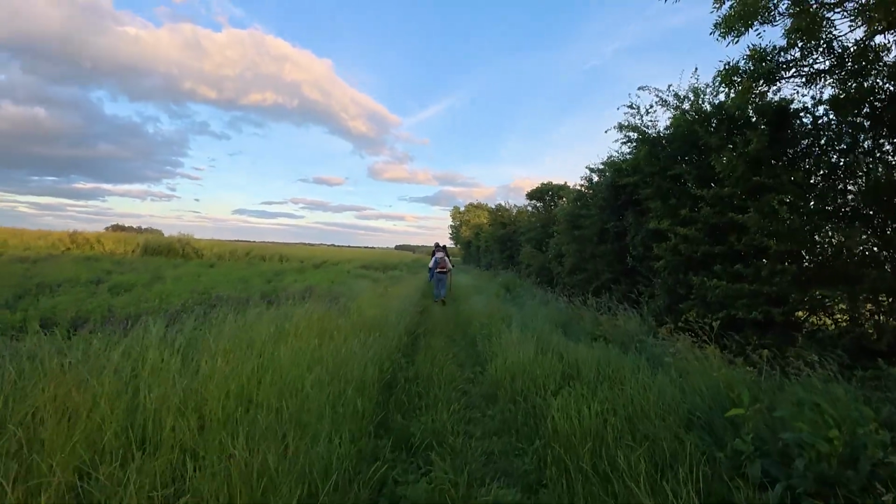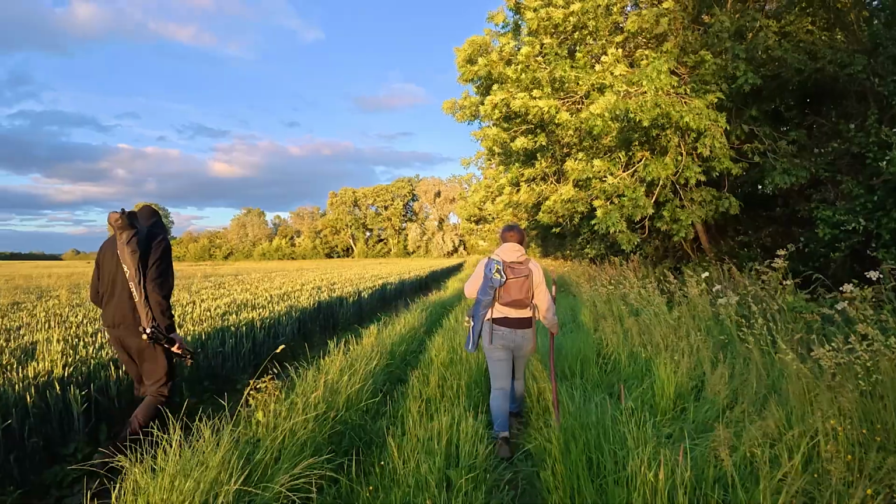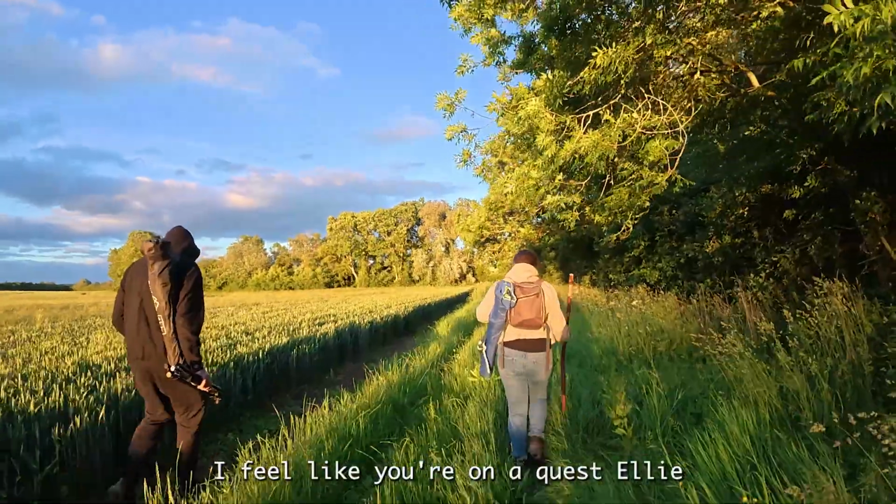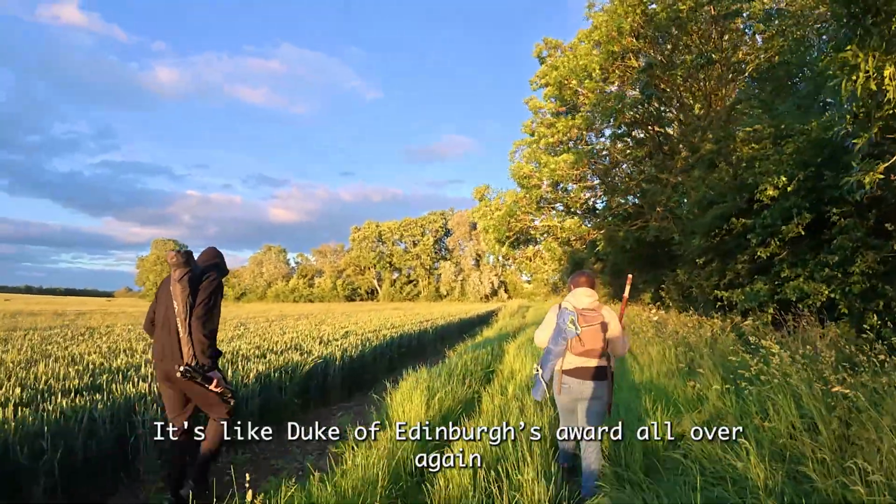But there just wasn't time for botanising, because we were on a mission to get to the woods in time to see some much bigger things. I feel like you're on a quest, Ellie. It's like Duke of Edinburgh's award all over again.